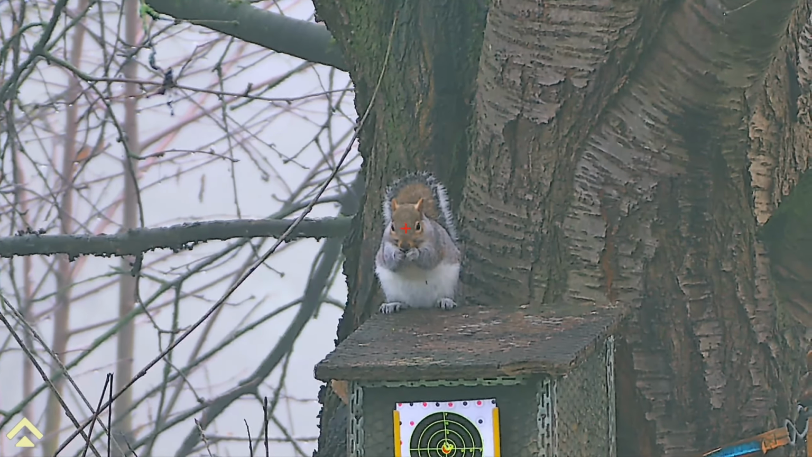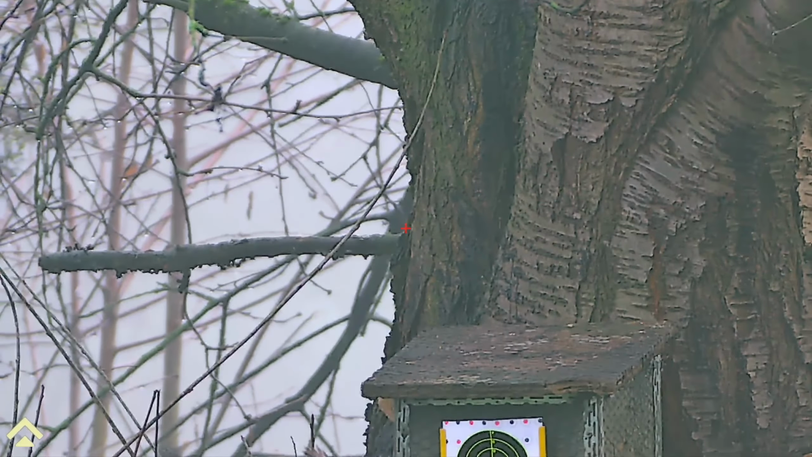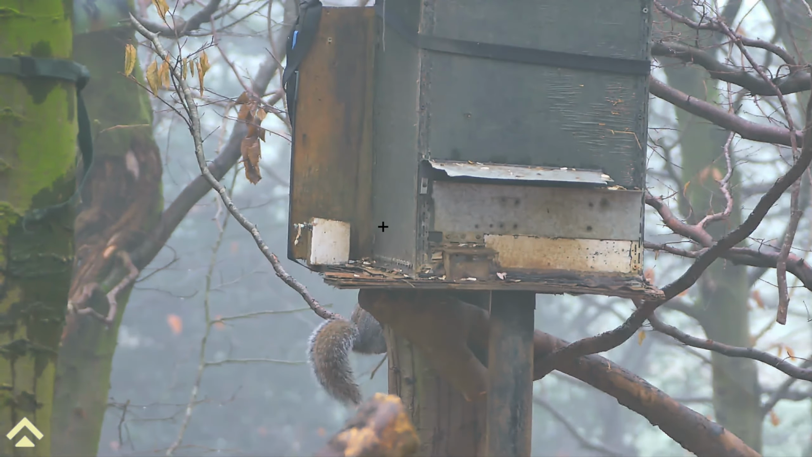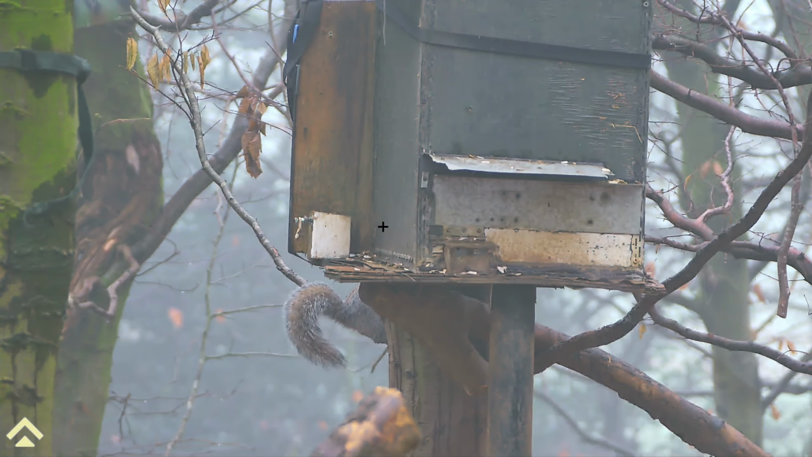Sadly, this was it for feeder number one. So after 10 o'clock, I headed up to the second feeder on this permission. Sadly, feeder number two wasn't very productive at all, and I only ended up bagging the one grey.